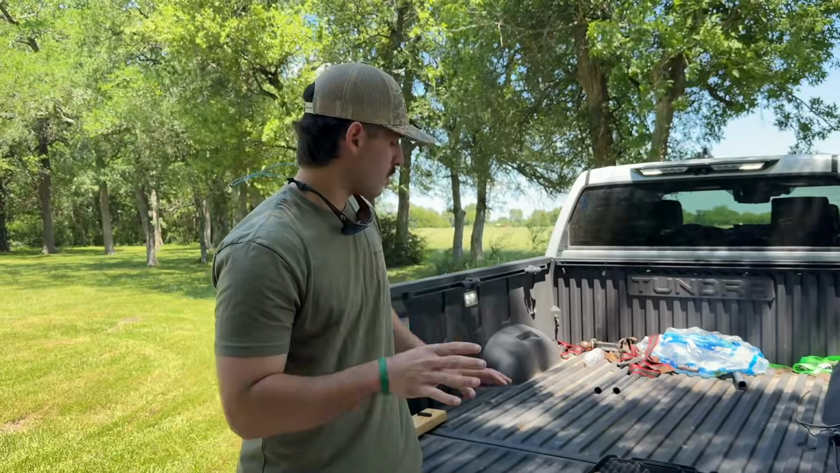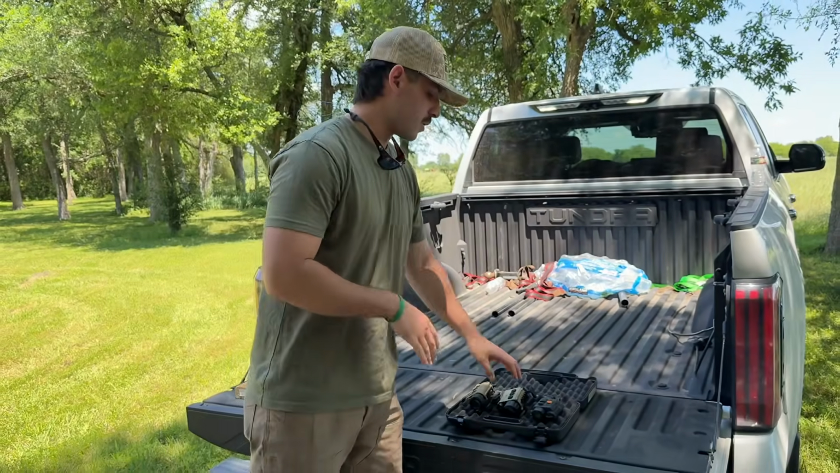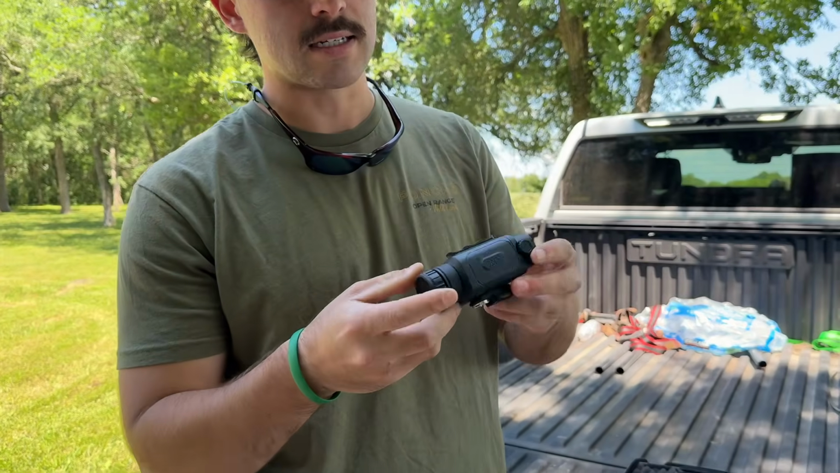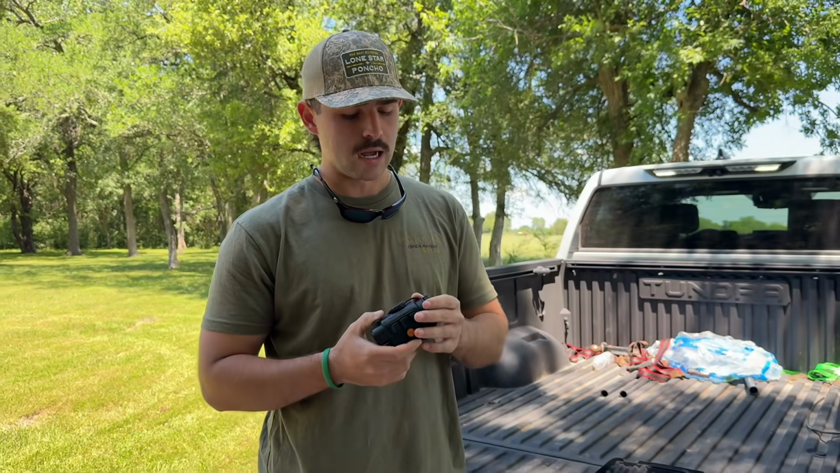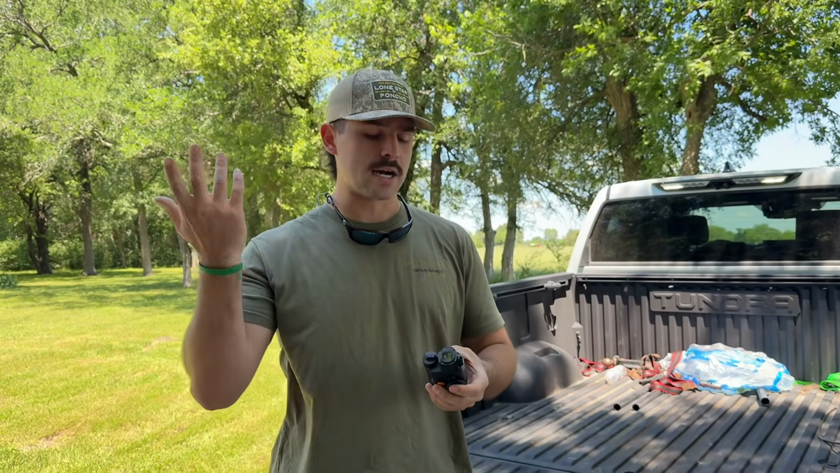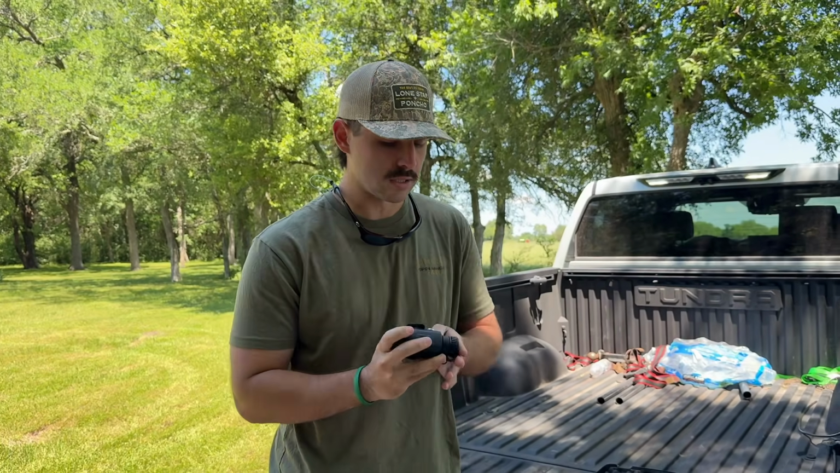All right, guys. Starting off with the three units that I have right here, we're going to do a little first impression. First off, I'm going to start off with the Rix. This is the new Rix ST6 Lite. Super light unit. Really clear display. I really do like this unit, especially how light it is. I don't have to run much counterweight behind my helmet. So, I love that a lot about this unit.